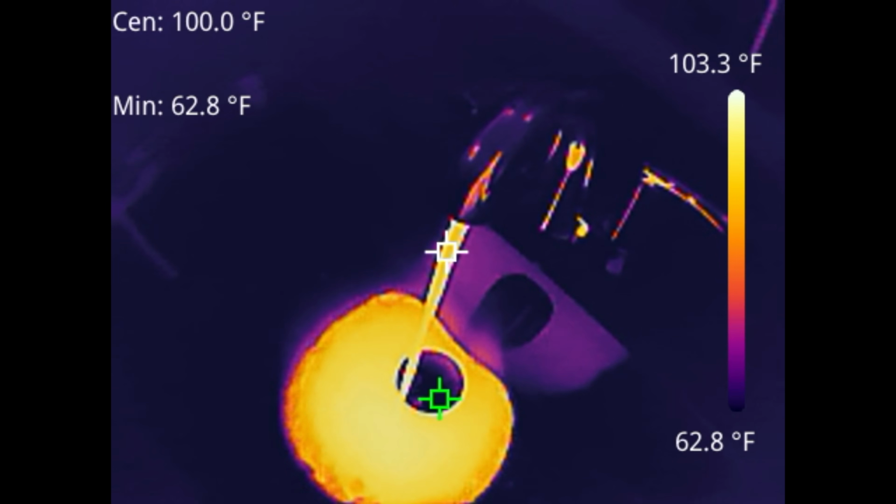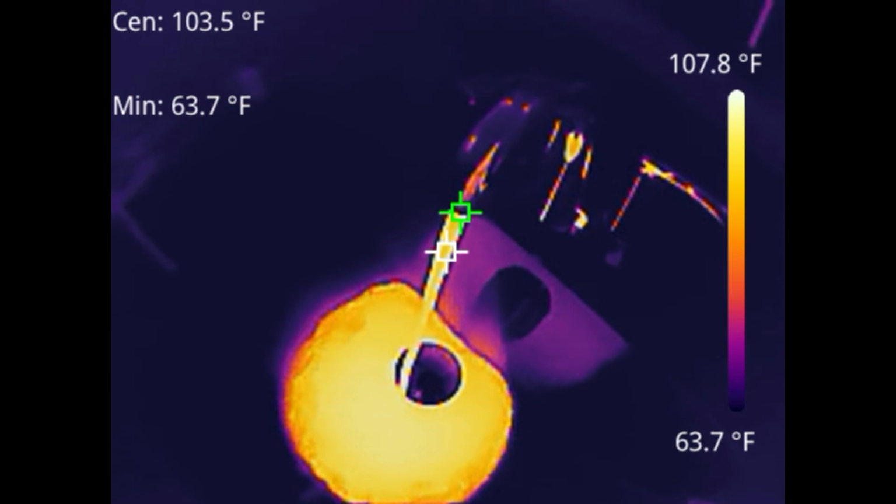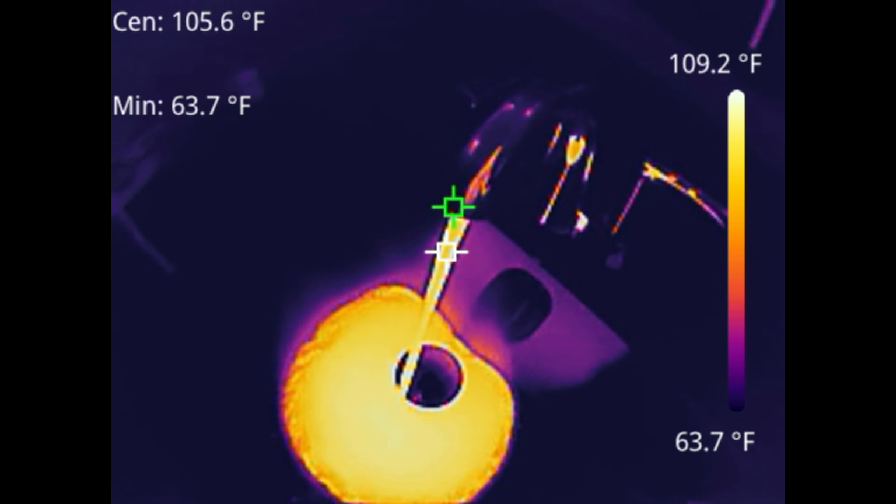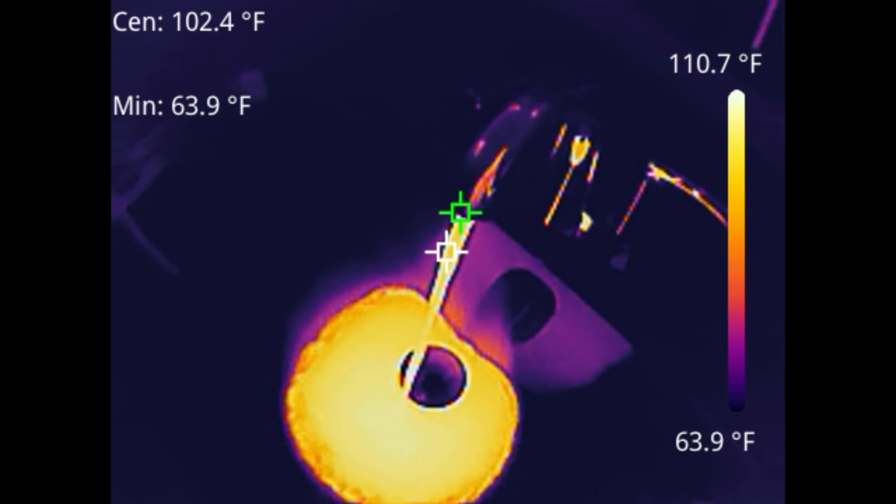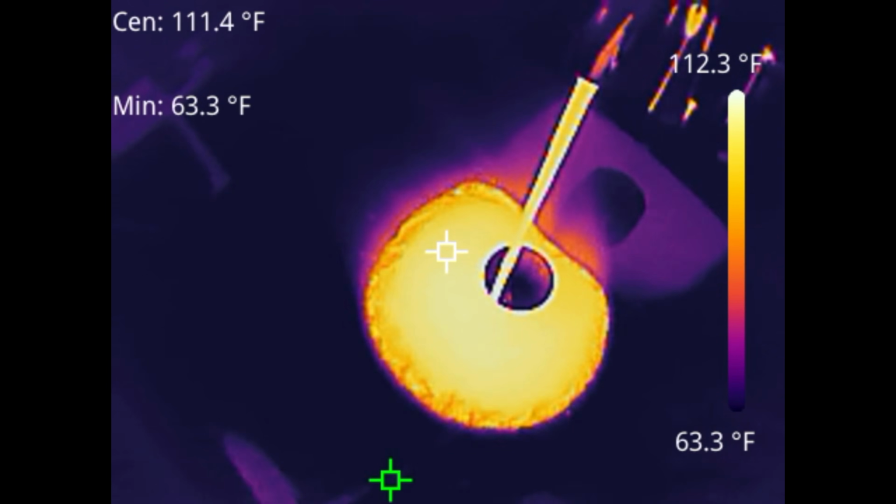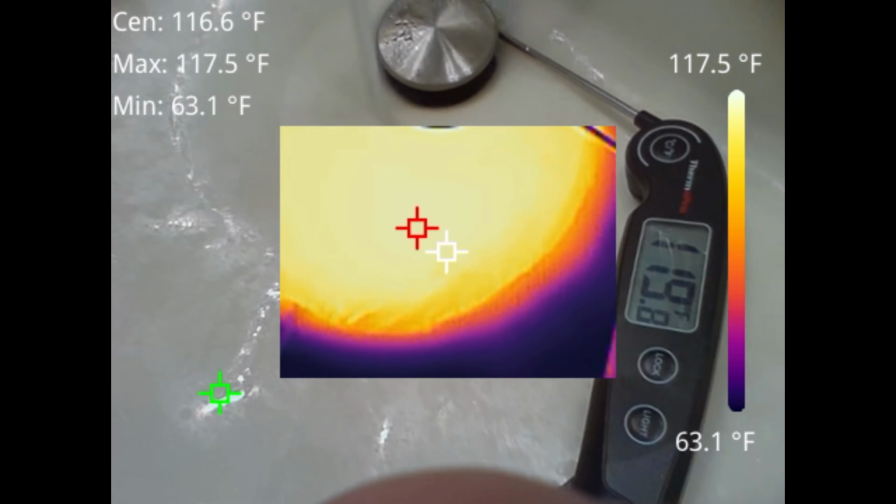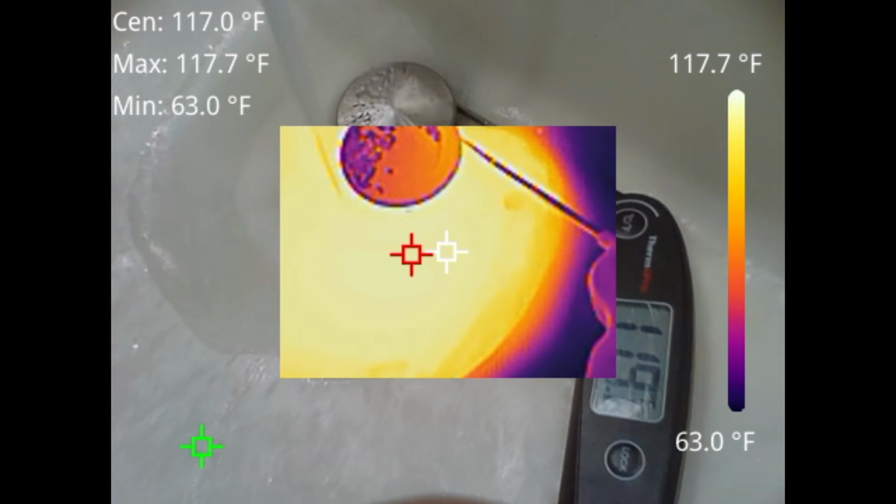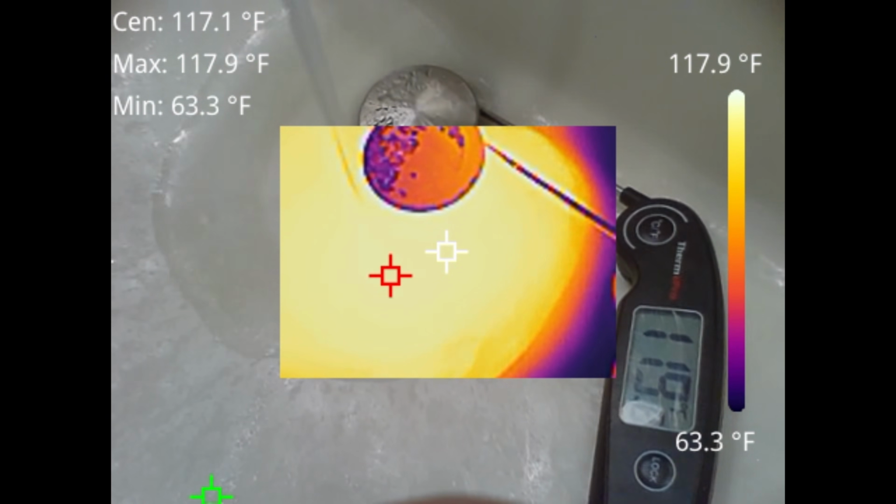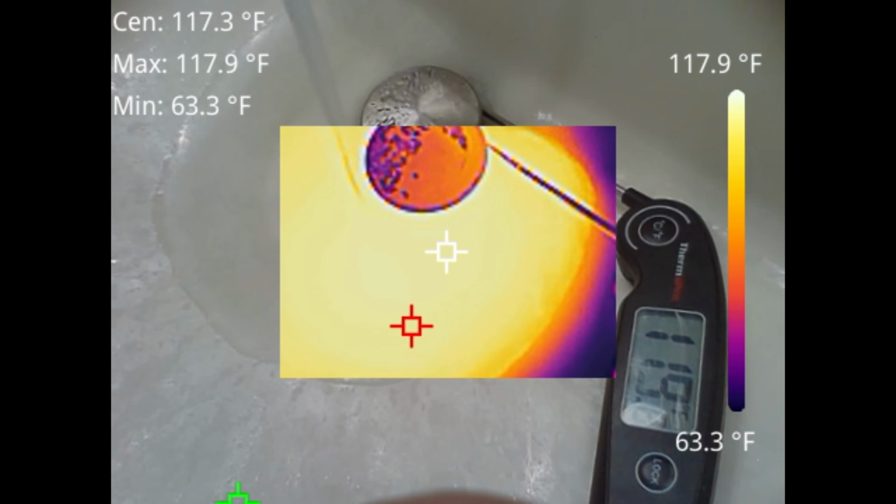We're going up to 99 right now. 102. 106. So again, it's basically like a temperature checker. And just to show you the accuracy, I've got my thermometer at 119. You can see the temperature is actually showing up at 117.7. So it seems to be pretty accurate as well.